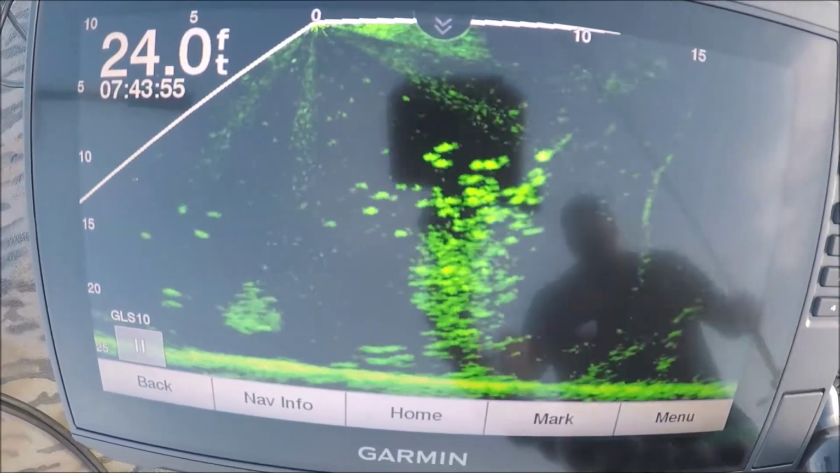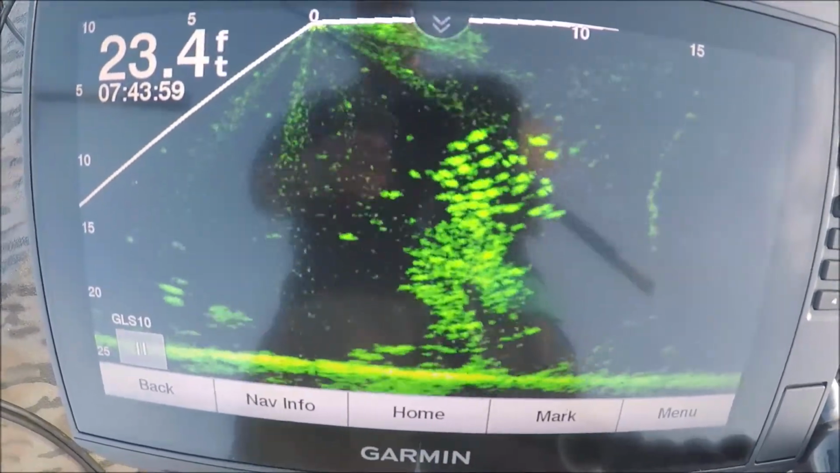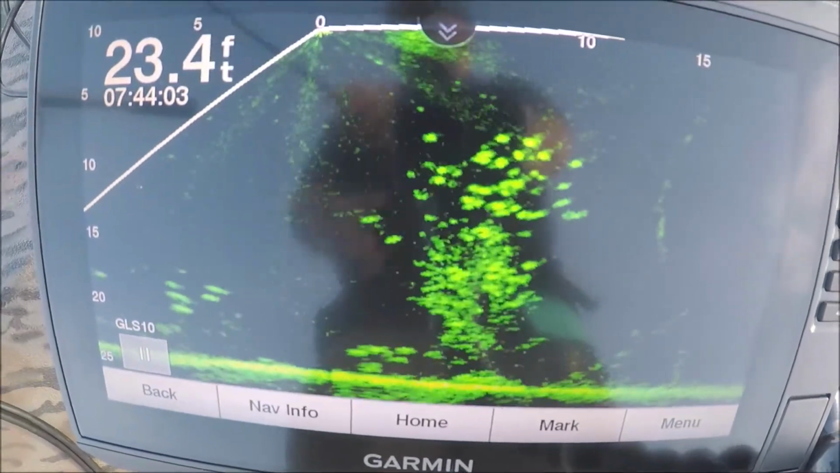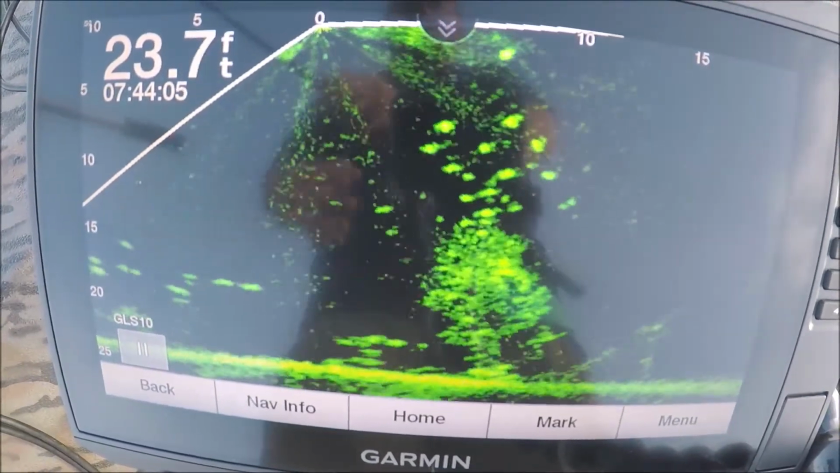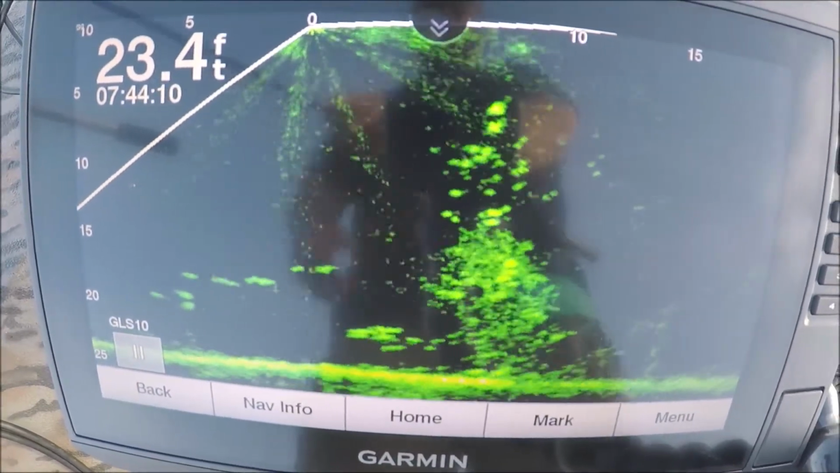Got a minnow on here. Let's drop her on down right there. There's my bait. I guess you can see that real well. We line up. There's my bait. There it goes, sinking down right in the middle of them.